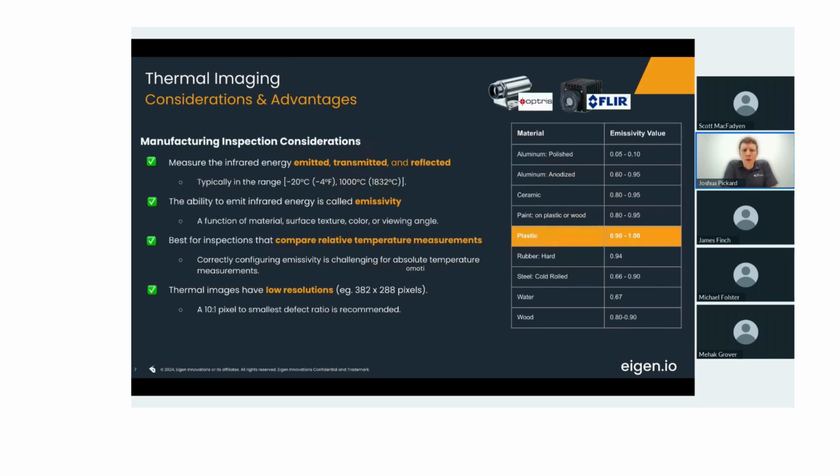Now let's go to the considerations. So thermal imaging is great. It can do a lot of things for quality inspection, but there are considerations that you need to pay attention to in order to properly use these cameras for inspections.